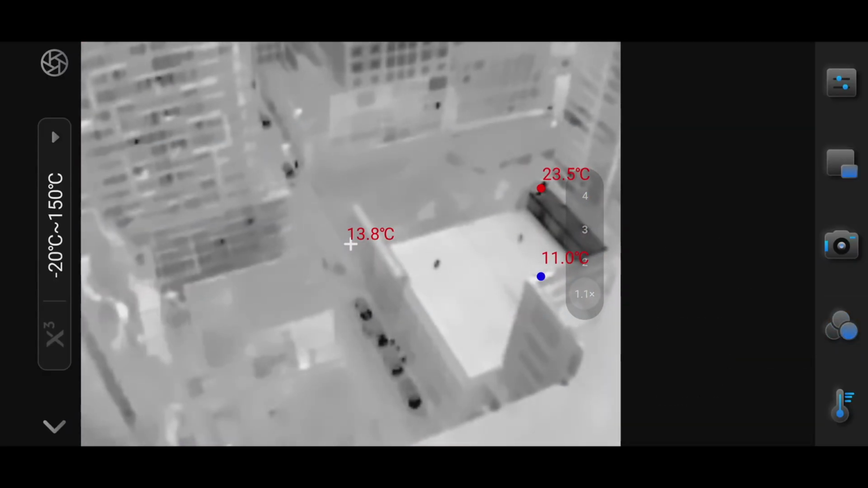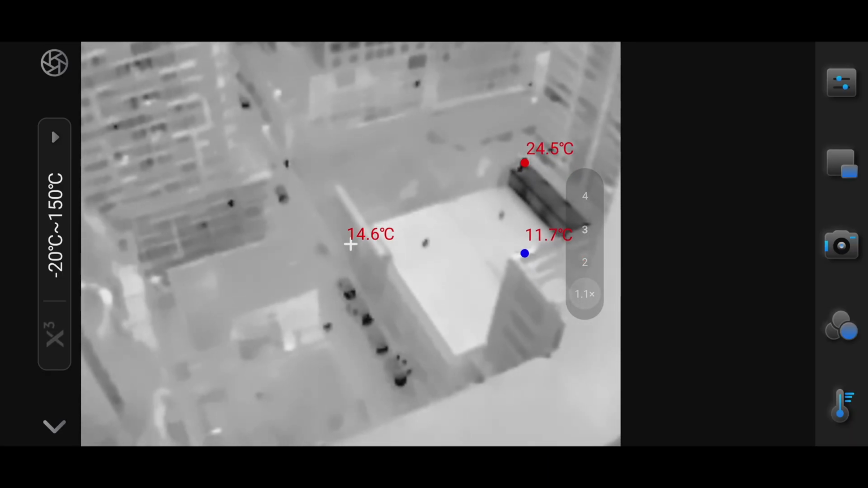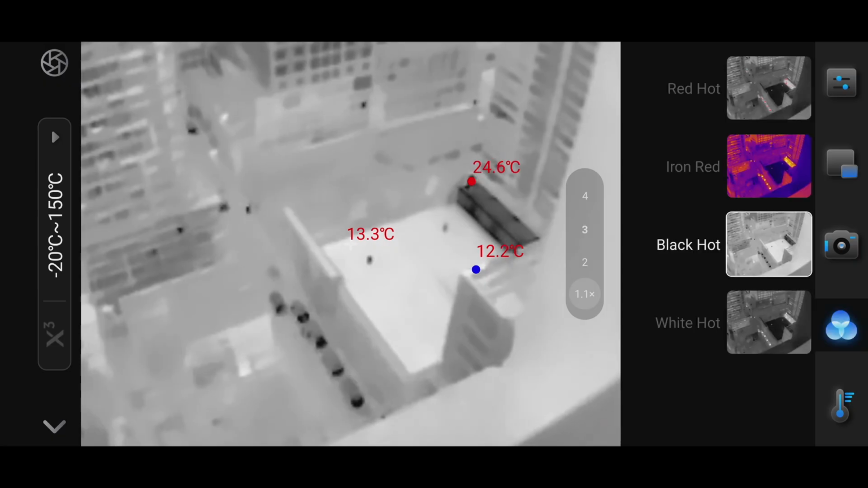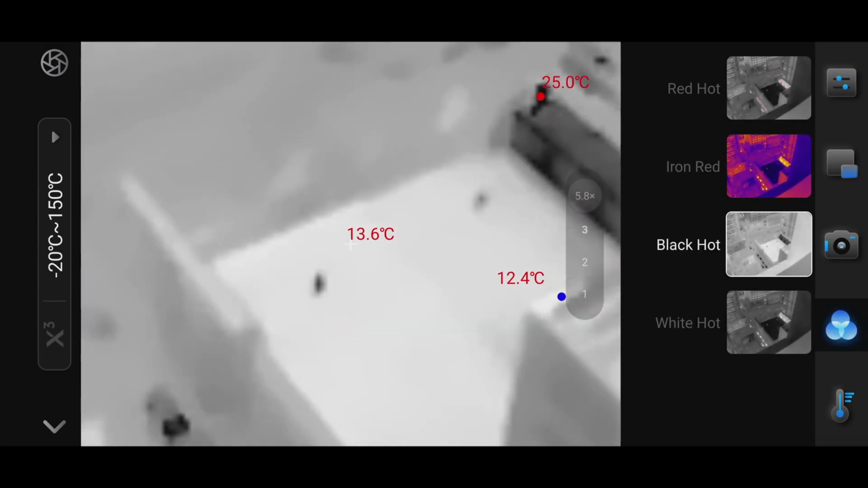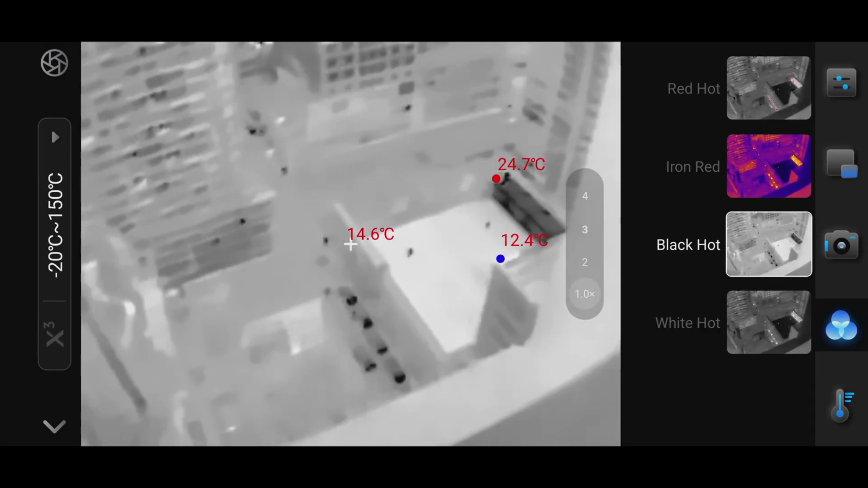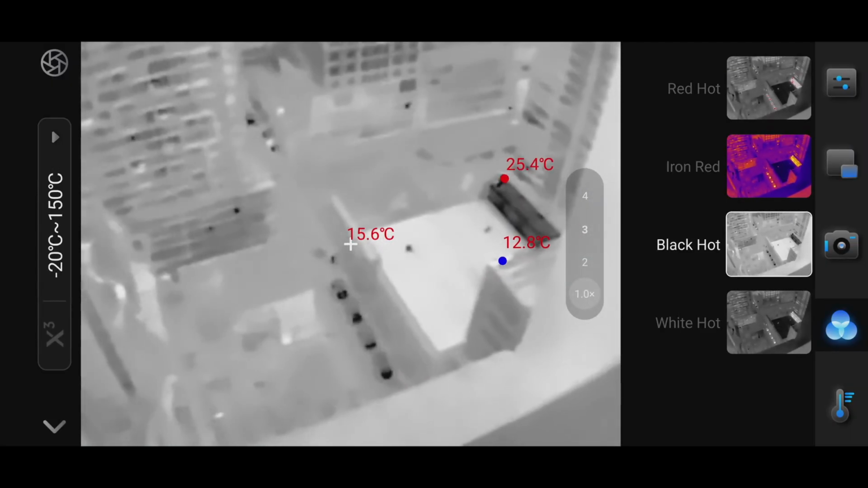And amazingly, you can see the people walking down the bottom there. You can detect a couple of people there to the right playing tennis, just on that court here. Zoom in by just this sort of pinch action like that. You can see the cars, and the front of the cars are kind of hot.